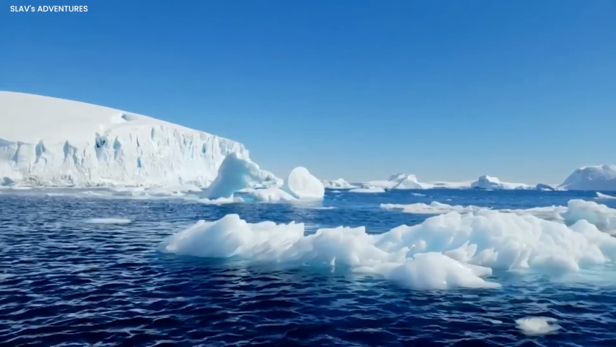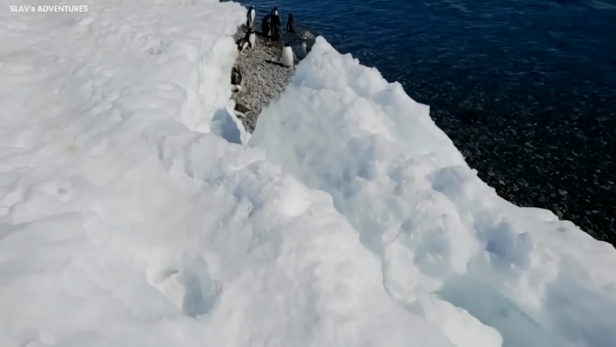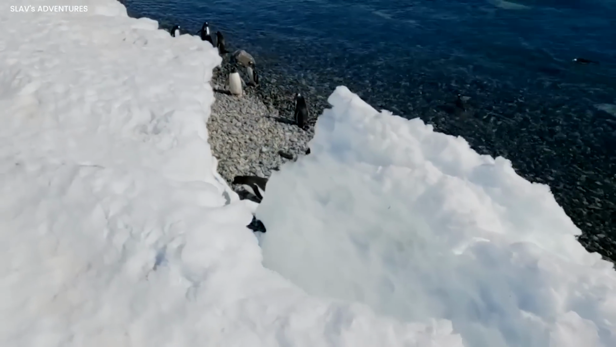A live frozen monster? In the frigid depths of the Antarctic, a daring individual embarked on a quest to unveil the secrets of the ocean's abyss.